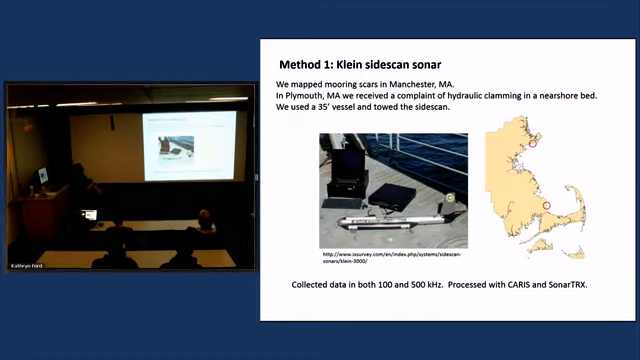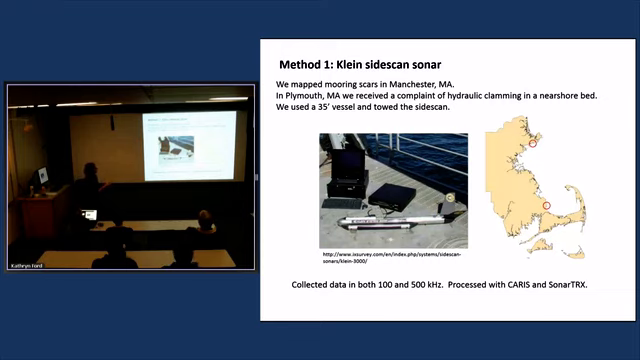So with our Klein, we mapped mooring scars in Manchester, Massachusetts, up here. And then we used it in Plymouth, Massachusetts, because we got a complaint of hydraulic clamming in a nearshore bed. It's sort of an interesting story. The people were worried about it. They were studying it because they were dredging an inlet, and they were worried that the clamming would wipe out this bed and they'd get blamed for it. So we helped them out to monitor that.